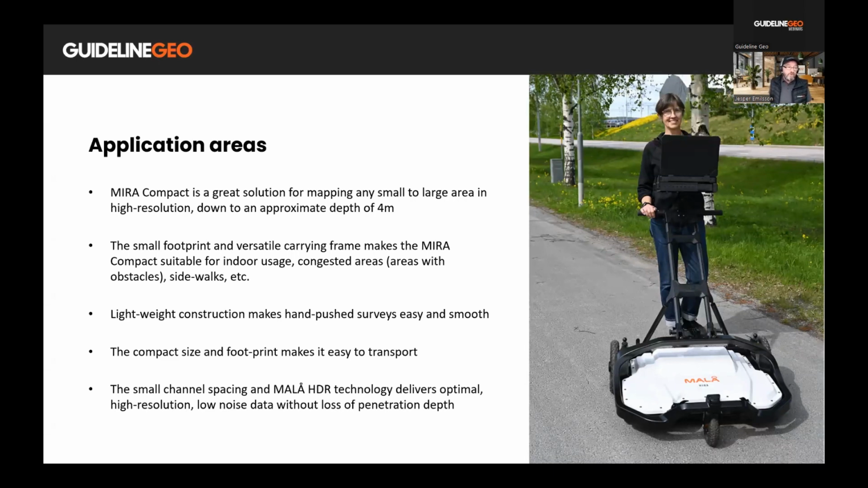The small footprint makes it very versatile. You can use it in very compact environments, in very congested areas, or on a sidewalk, etc. And we have tried to make it as lightweight as possible to make field work easy and simple, and also to make it easy to transport. I have no problem using my standard vehicles. I just fold it and put it into the back of my car for transport in between sites.